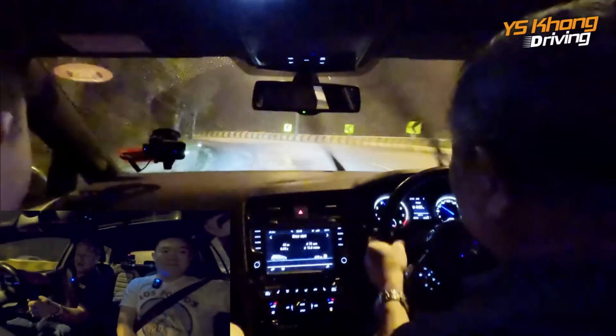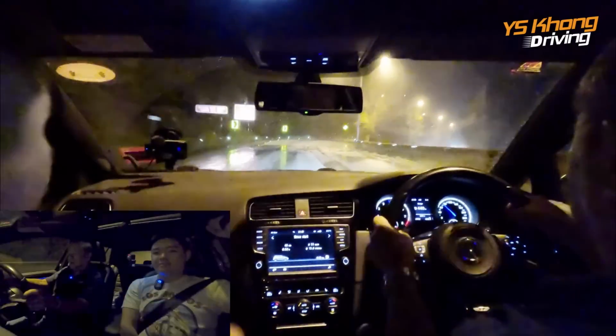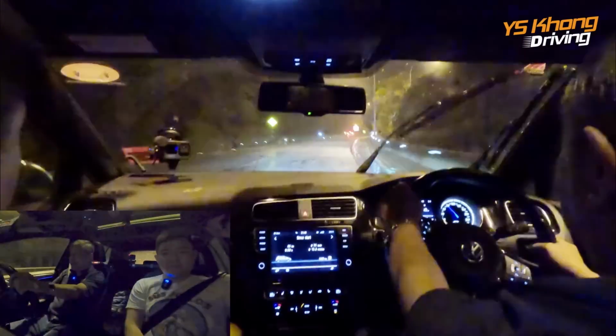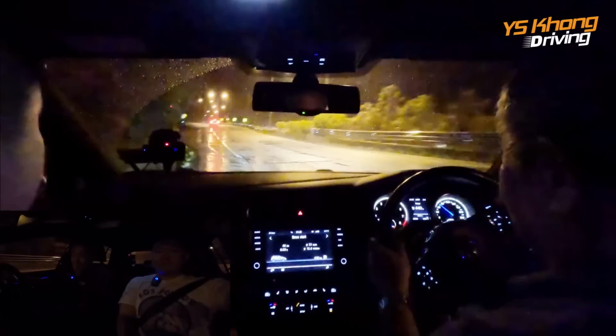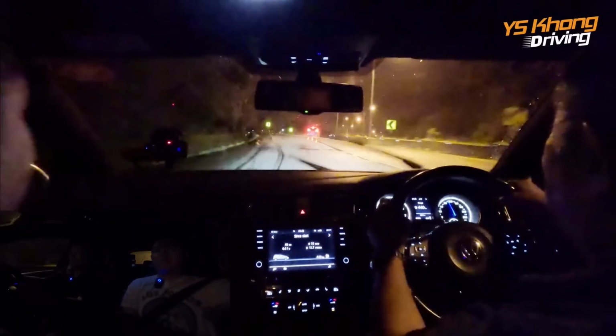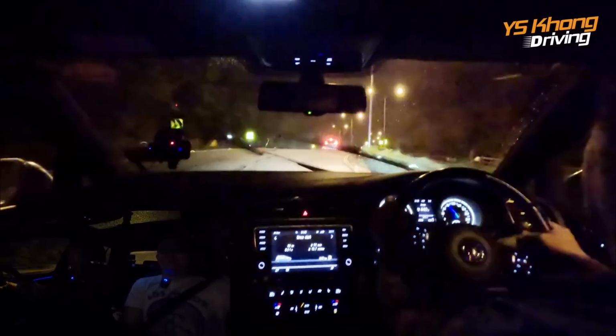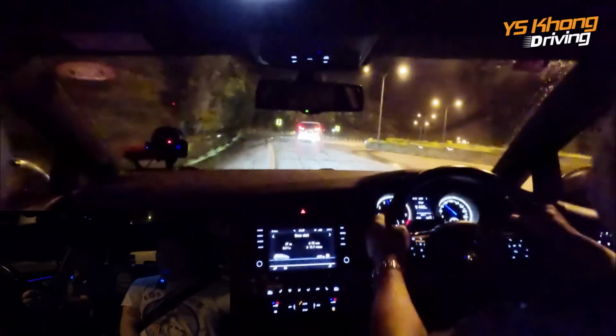So that means you cannot go at too high a speed, because if you go too high a speed, you might not be able to slow down the car enough for the corner. Yeah, and you brake, shift down, then you take the line and you power in a straight line. So your exit attitude is very important.